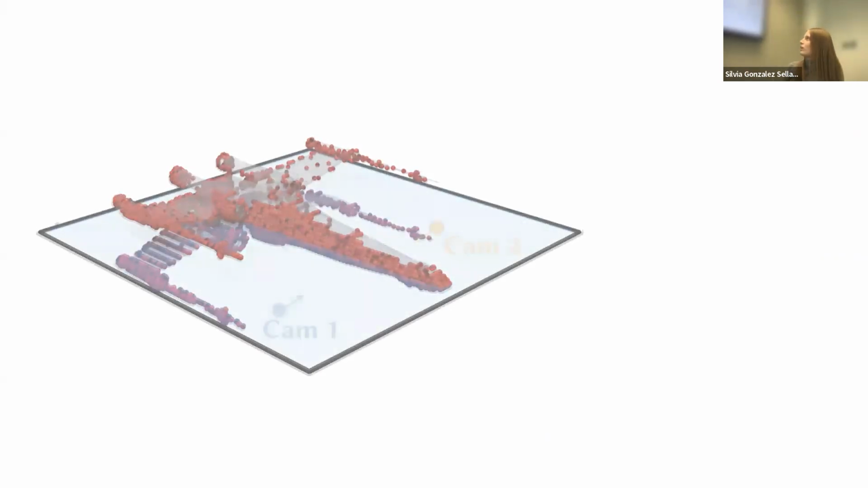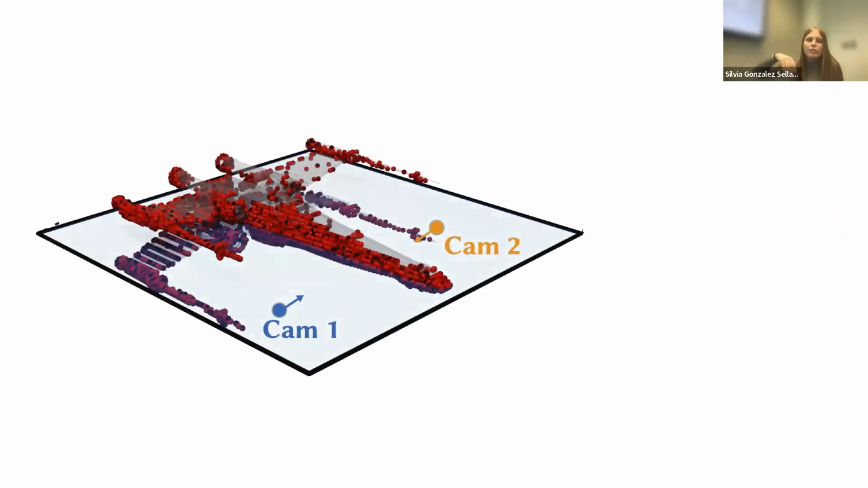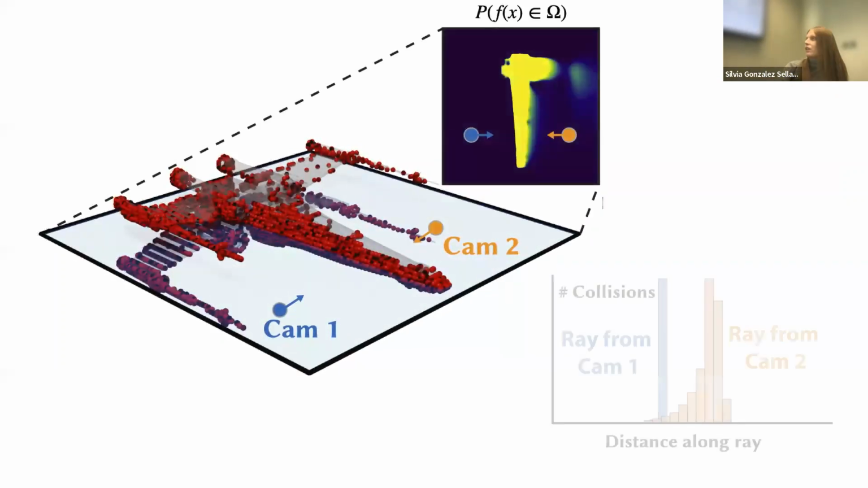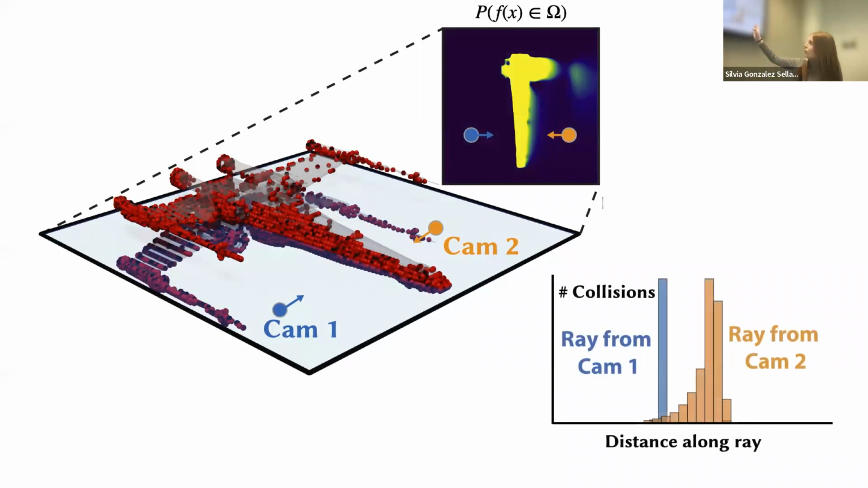I don't know if you can see it, but the left side has many points. The right-hand side has few points. So we place two cameras, one looking at the left side, one looking at the right side. We compute this probability field in 3D, and we see that the collisions from the ray that's looking at the certain part are much more certain, whereas there's a wider spread for the collisions of the camera that's looking at the uncertain area. So this checks out.